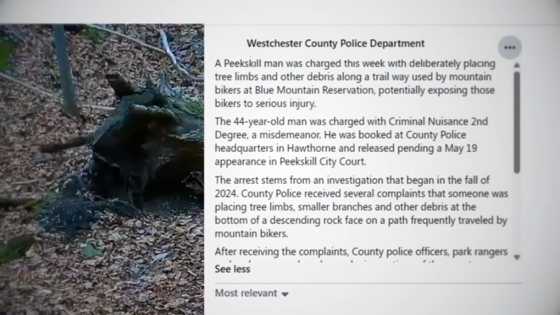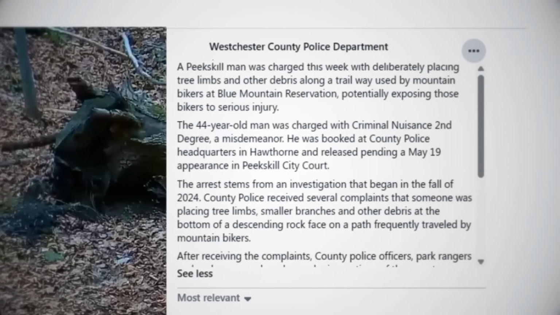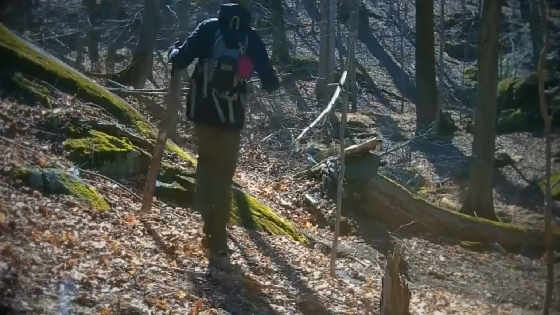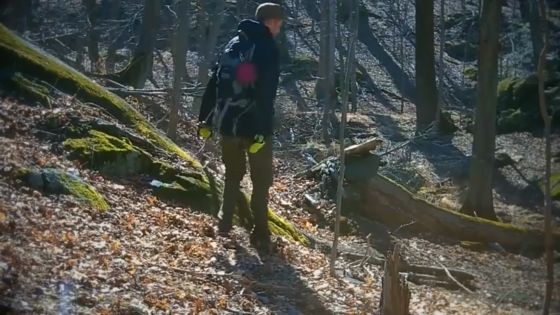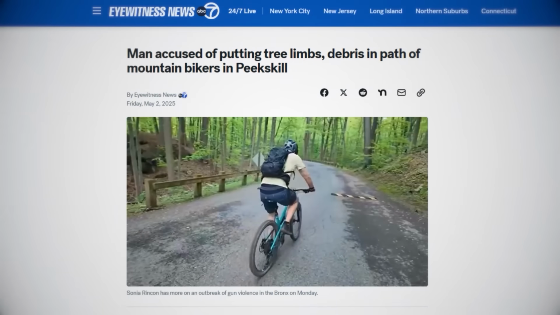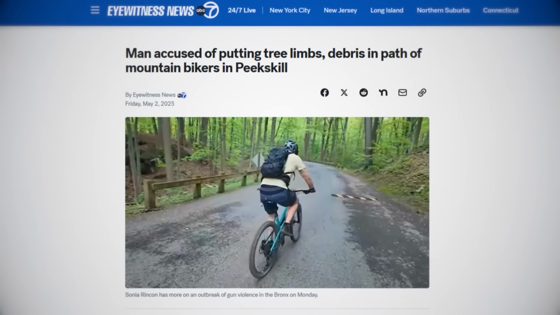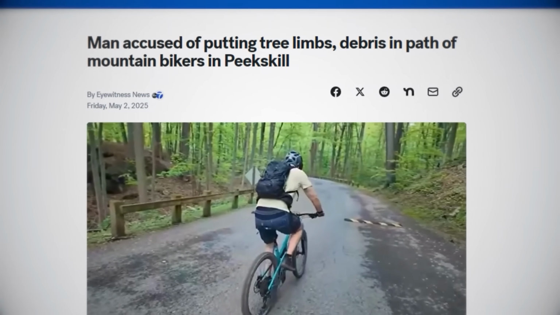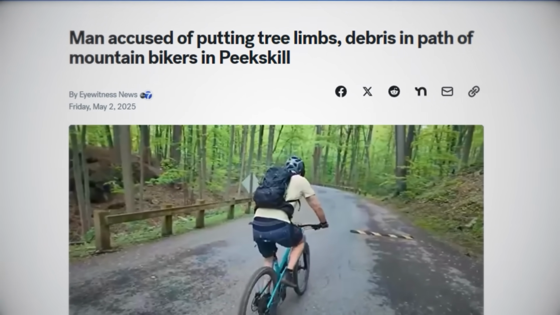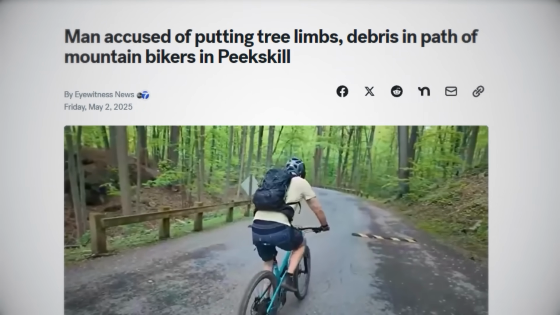According to a statement released by the Westchester Police Department, he was officially charged on April 29th and was booked at police headquarters in Hawthorne, with his initial trial date being set for May 19th. The news of the strange story quickly spread, with residents shocked and confused as to why Jarvis would do such a thing. ABC 7, a New York-based news outlet, would report that Jeffrey had been charged with second-degree criminal nuisance, a misdemeanor that could result in jail time or a fine up to $500.